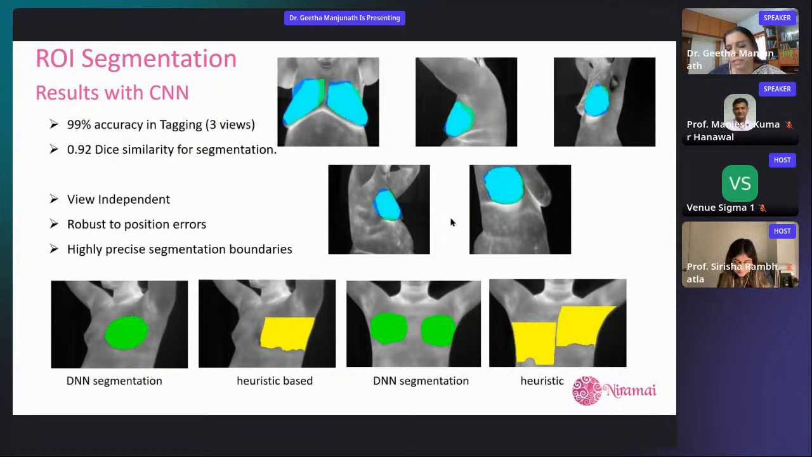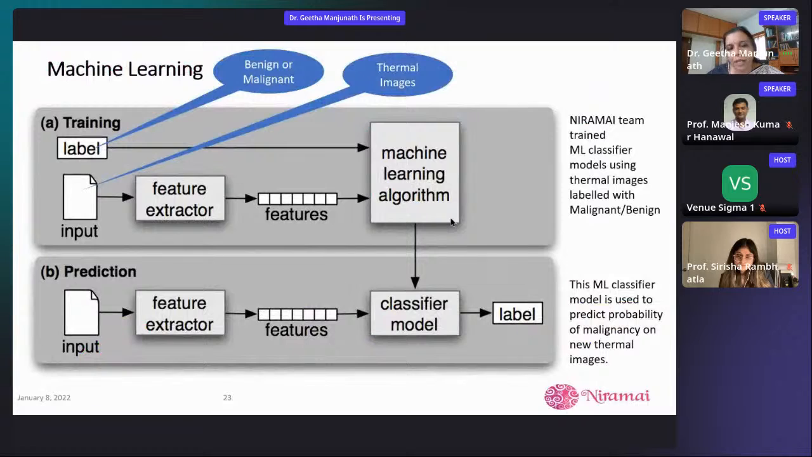And then we got a dice similarity of 0.92 with this. And what's interesting is when you made the same segmentation done manually by 3-4 experts, it was 0.92 dice similarity among human experts as well. So it was the best result we've ever got.